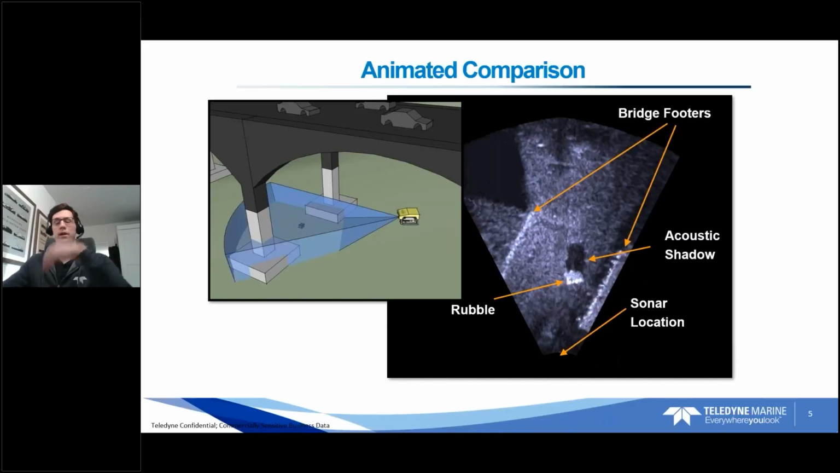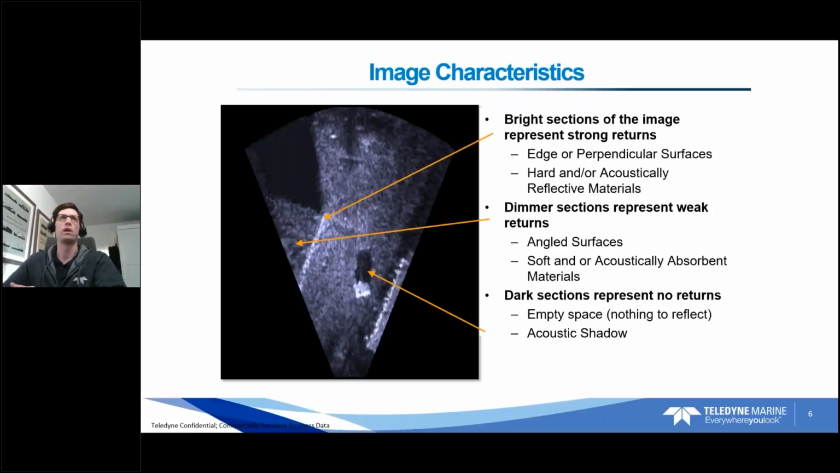So really important to make the switch in your head: you're actually seeing a top-down view of the scene. You're not seeing a point of view type view that you would logically think you would see. You're actually seeing just a bird's eye view. So very important to understand that's what you're seeing with this type of sonar.